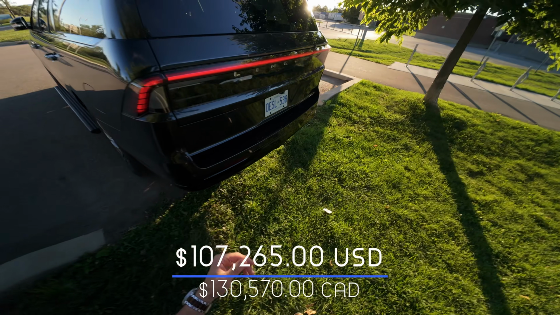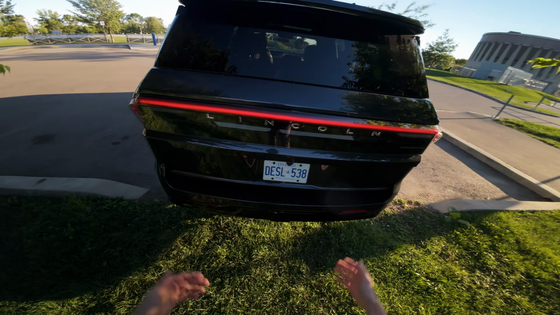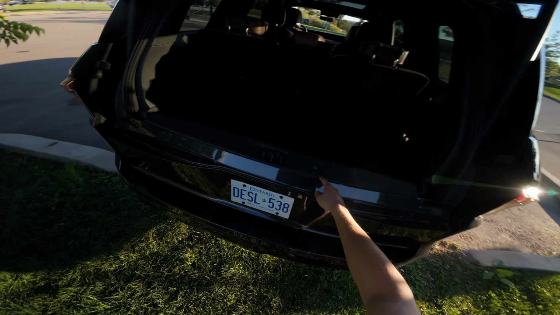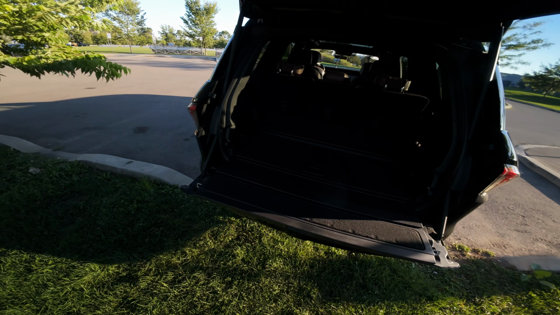But before we do that, let's take a look at one of the big new features, the Lincoln Splitgate. So as you can see, if I press the button, only the top half opens up, and then with another press of the button, it will lower the lower part of the tailgate.